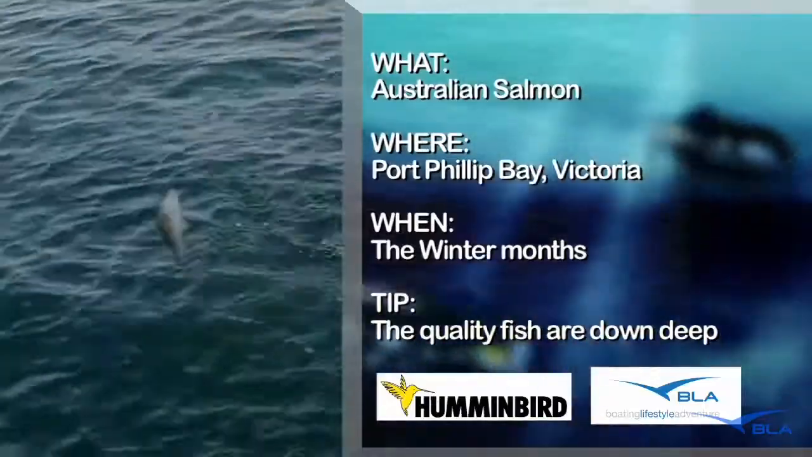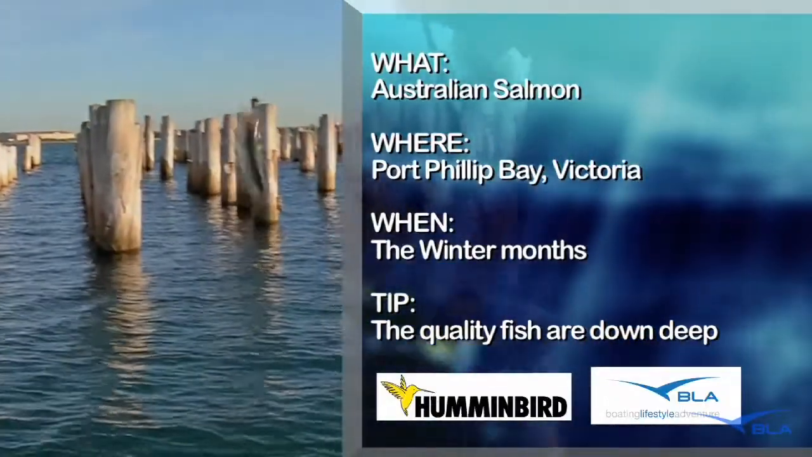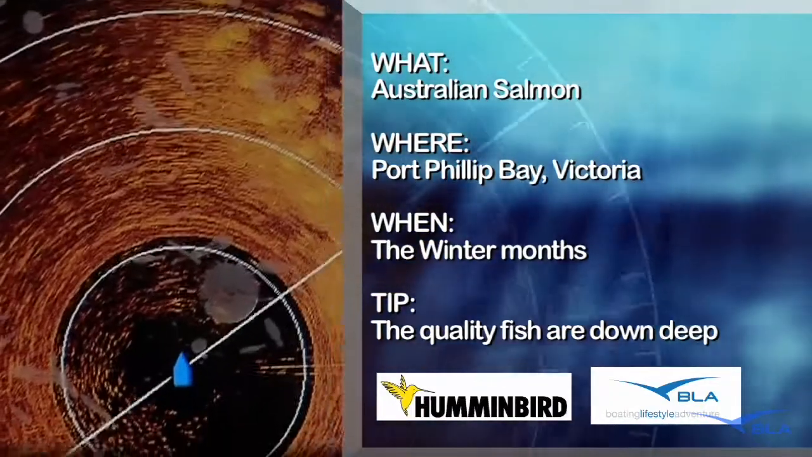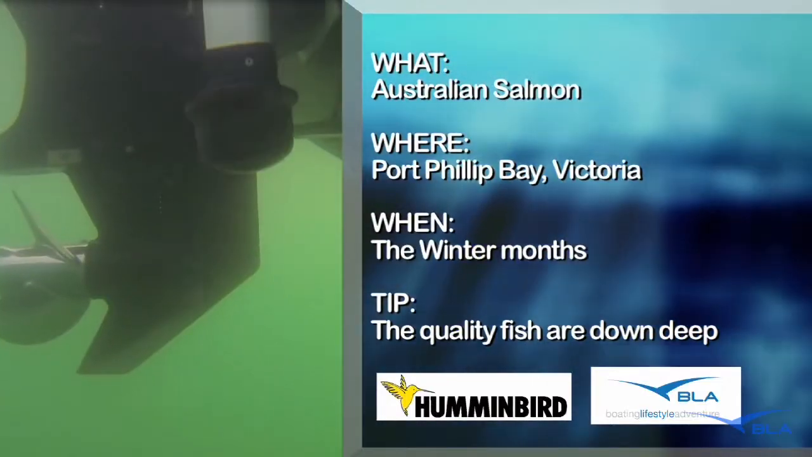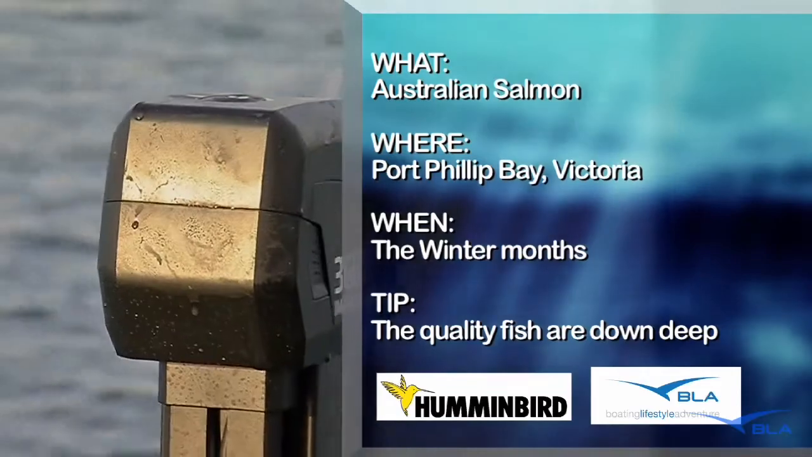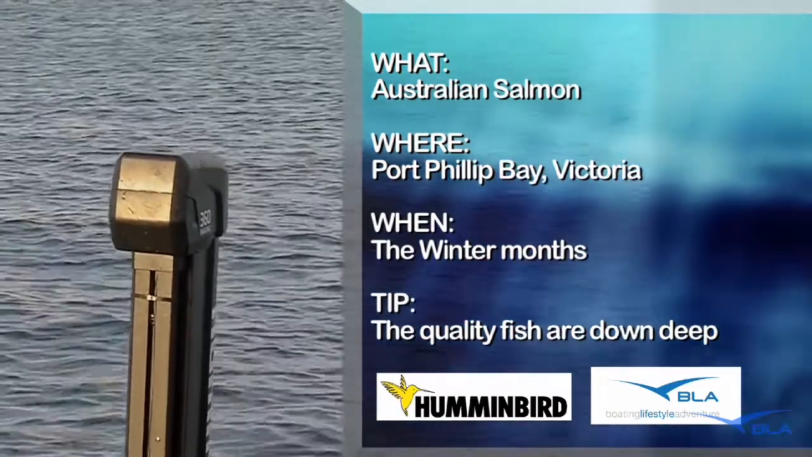Still a very enjoyable day on the water, and if you'd like to catch 3 million Australian salmon, this is definitely the place. The Humminbird 360-degree imaging sonar is an amazing piece of technology. The retractable transducer rotates in its housing, giving a detailed view of everything within a 50-metre radius of the boat. It's kind of one of those things you have to see to believe.